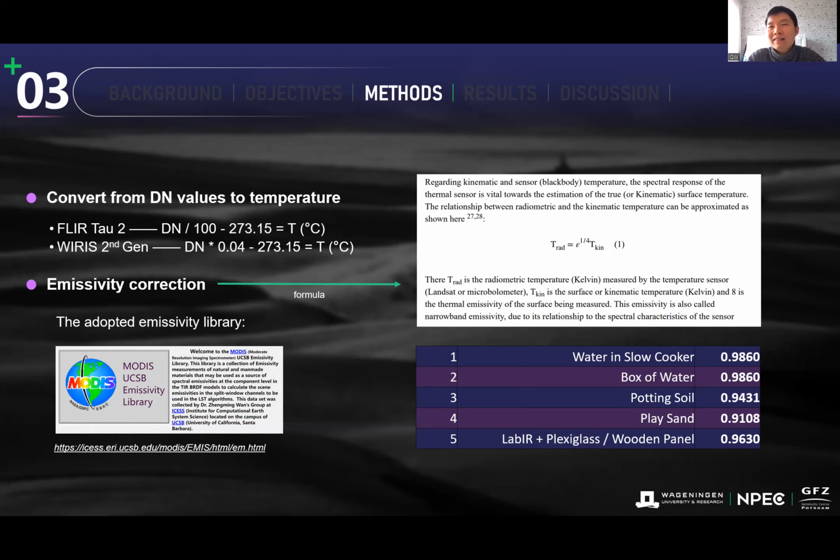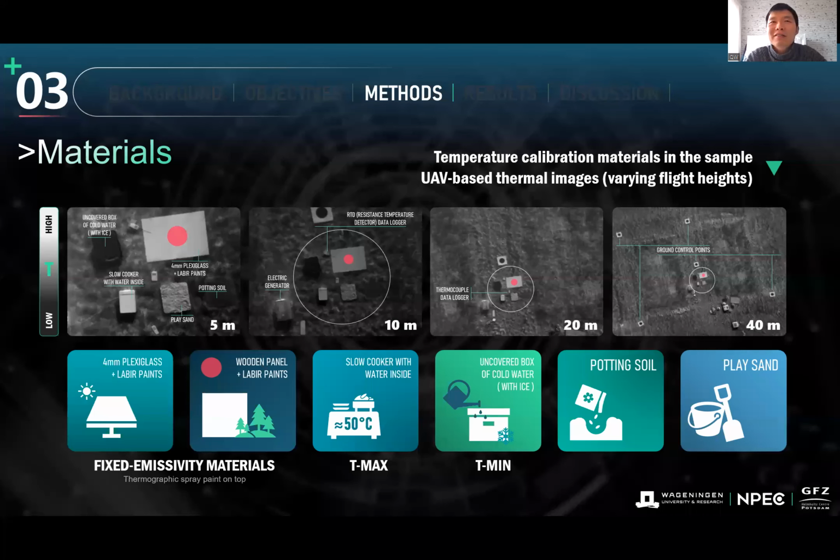So I set different values for different materials to correct the emissivity for further applications, as you can see from this slide.